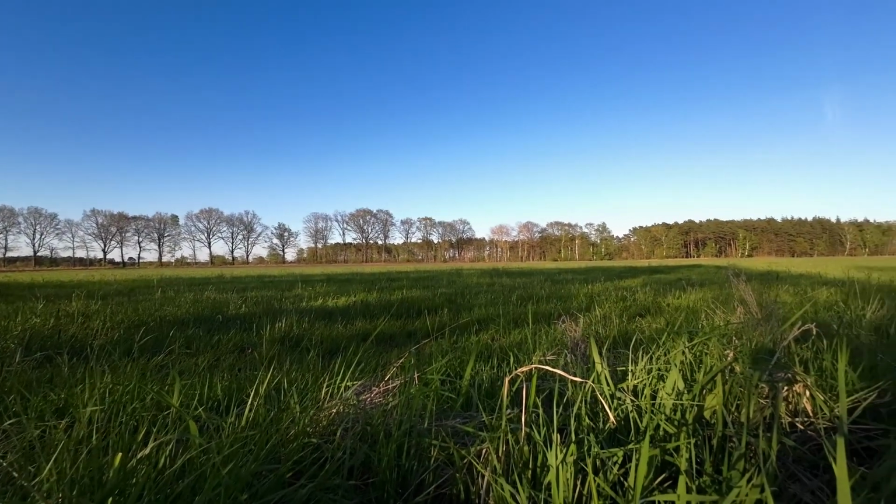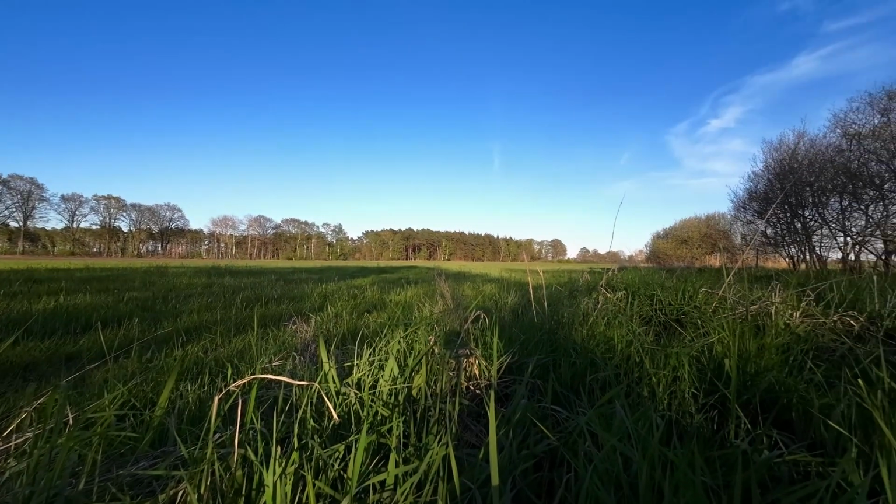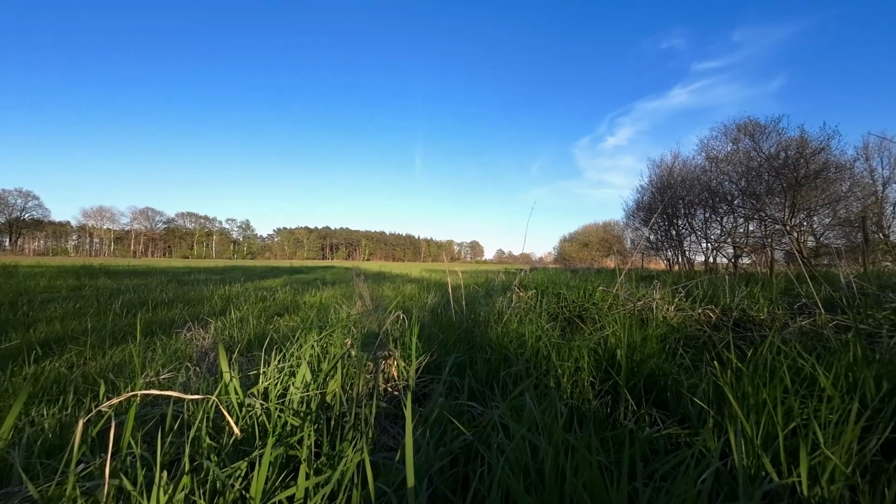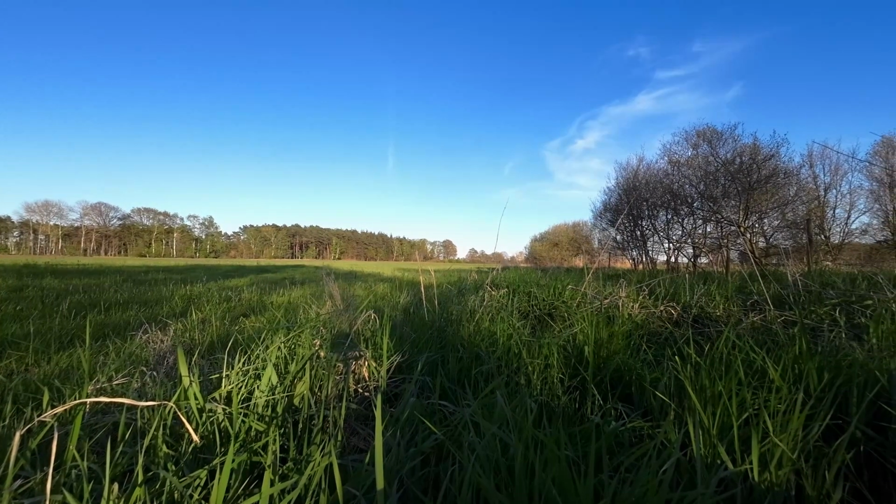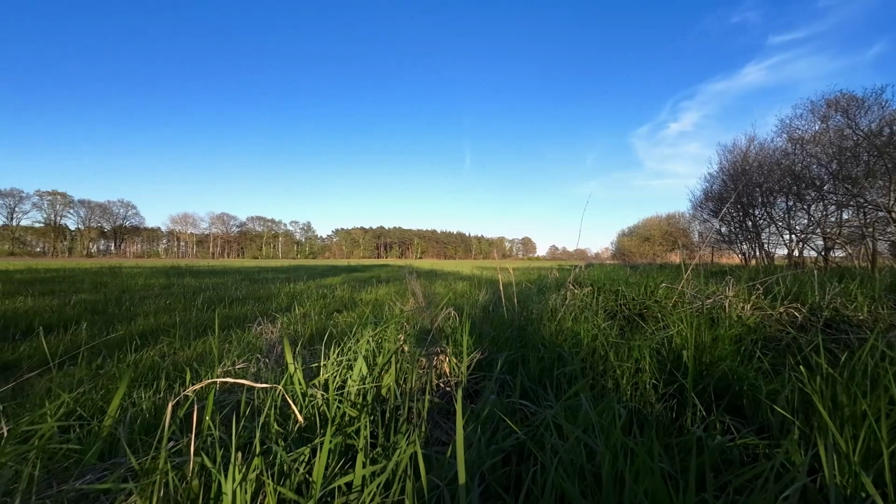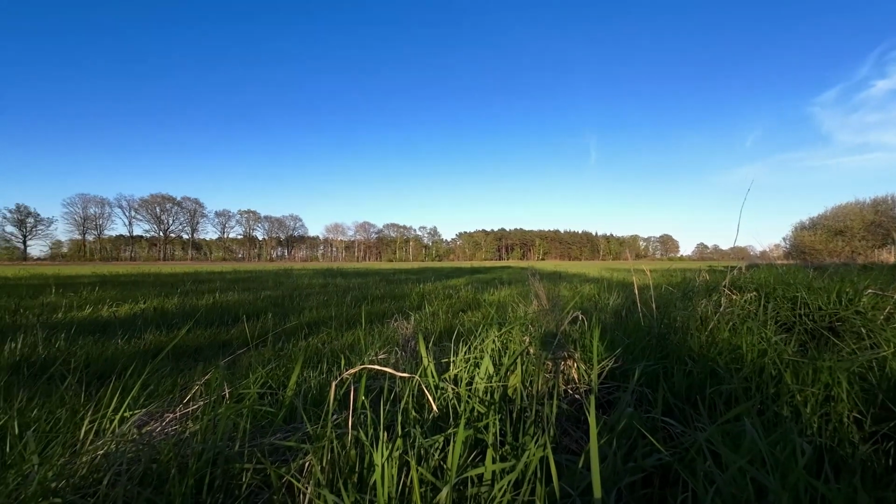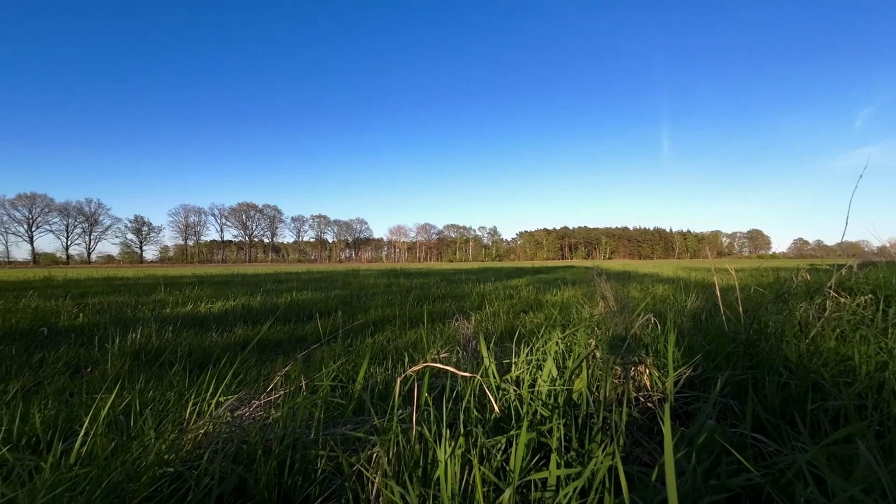There's somebody walking his dog on the other side. There's a path going through there. But yeah, that's the area we are seeing now. I do hear some mice around me that are roaming around, but not seeing any deer yet. But it's quite early already, so we can wait a bit longer.